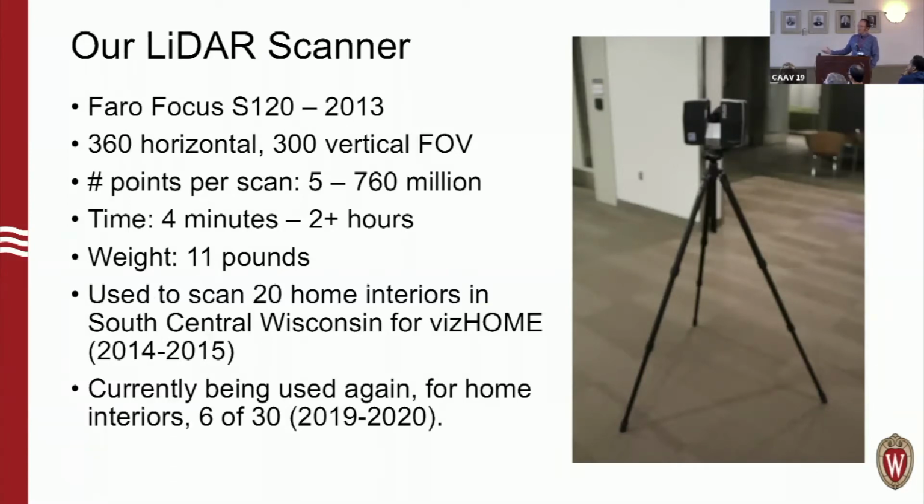For those not familiar with LiDAR technology, essentially how it functions is it stands on this tripod. You turn the device on. It's all battery operated. You use the touchscreen to set up your settings and your resolution quality settings, and you kick it off, walk out of the scene, and it'll operate for a set amount of time depending on how many points you want to acquire for a single scan. This goes from 5 million points in a single scan up to, I think it was, 760 million, and at that point you're getting really, really high resolution data.